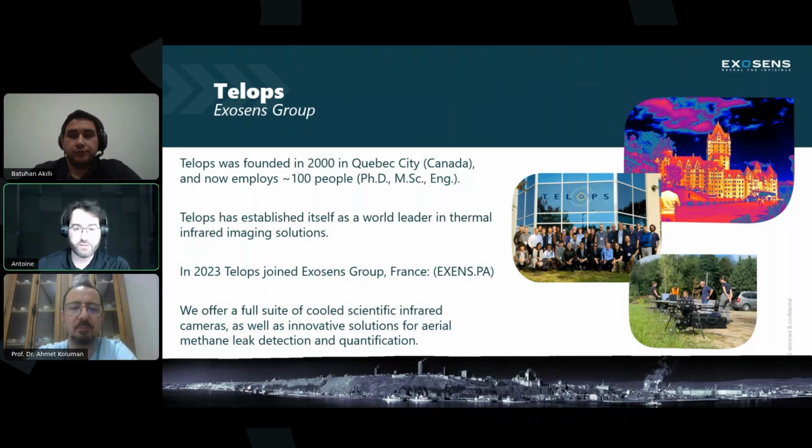A couple of years ago, the Exosense group bought Telops, so we joined a really interesting group of electro-optics companies. It's opening doors to collaborations and new opportunities for what technology and science can be accomplished with our instruments. We offer a full suite of infrared imaging cameras as well as hyperspectral systems, and we even have an aerial methane leak detection and quantification system.